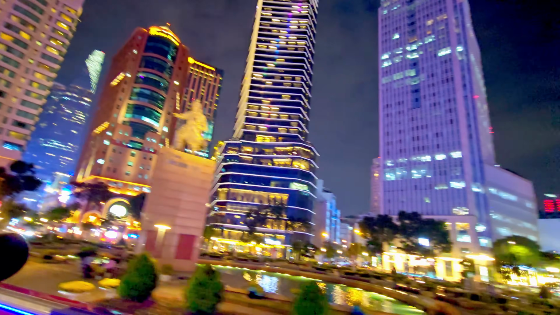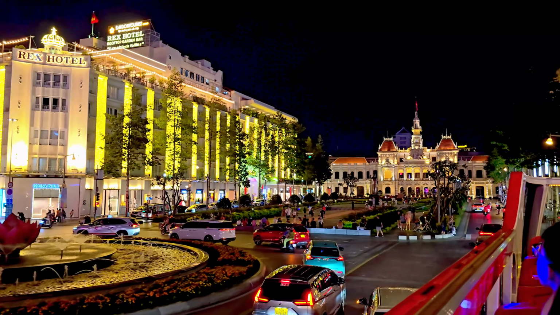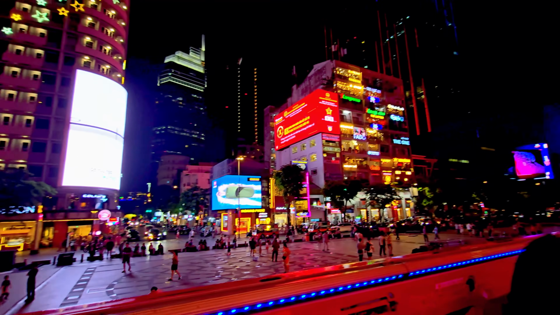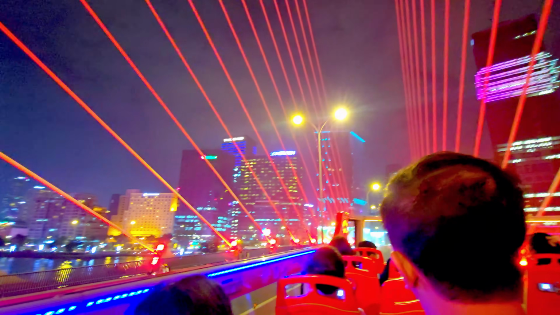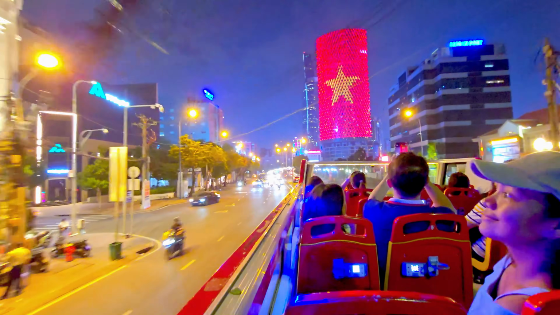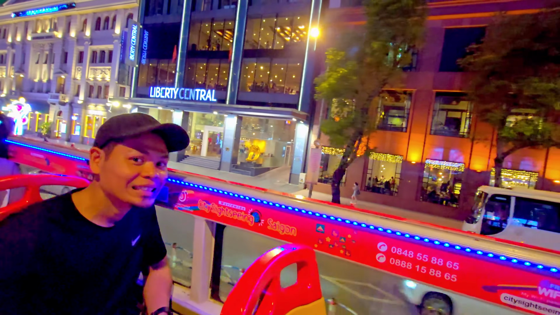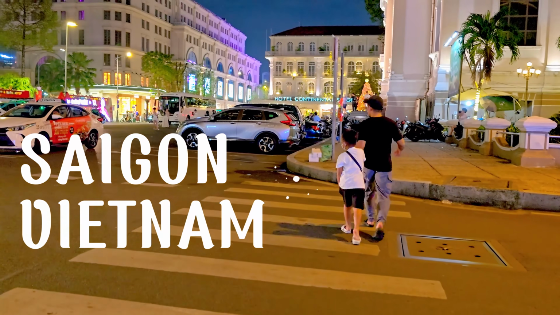There's something magical about Ho Chi Minh City at night. As the sun slowly sinks behind the skyline, the streets transform. Lights flicker awake, and suddenly, you feel like you're entering a different world. Tonight, we are seeing it all from the top deck of the hop-on, hop-off sightseeing bus. A moment to admire Saigon from above, and to fall in love with its heartbeat.